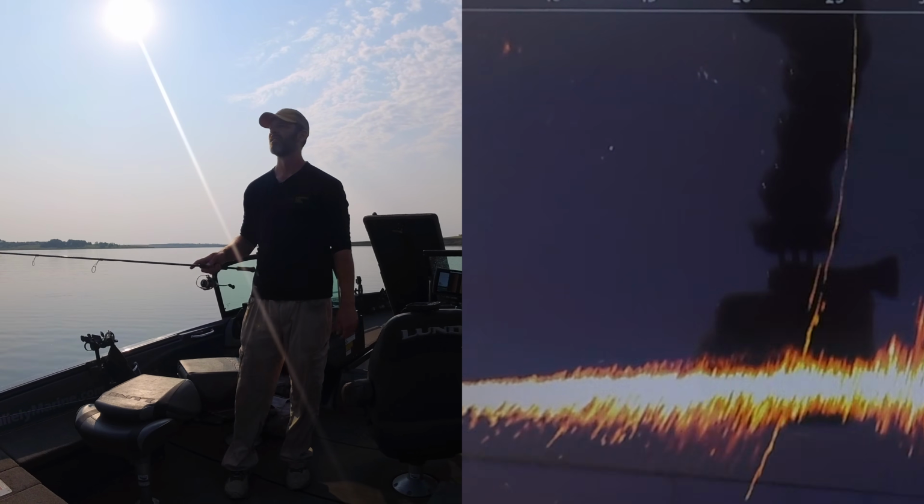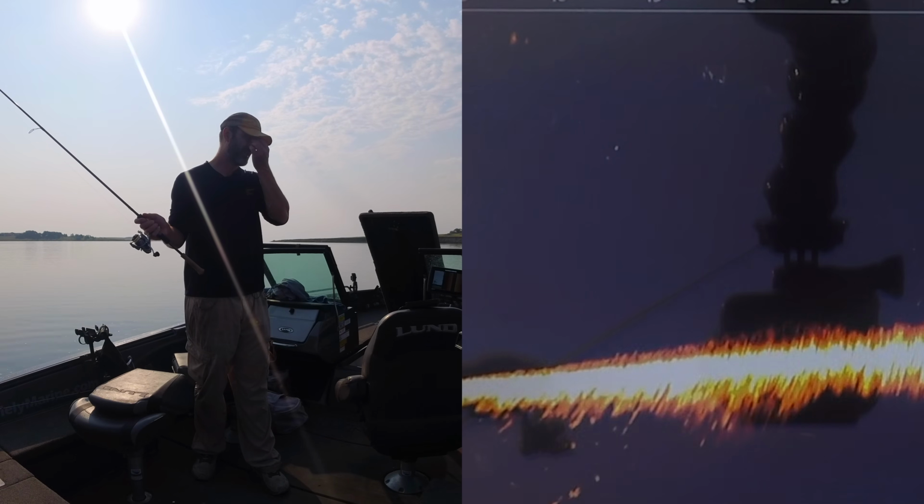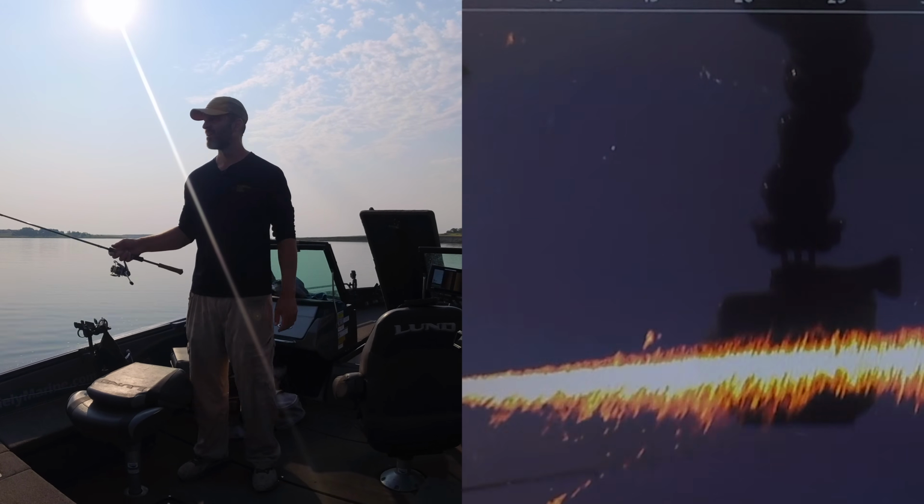25 feet back. I do have a Mega Live that I've cobbled together. I used one. It's functional.